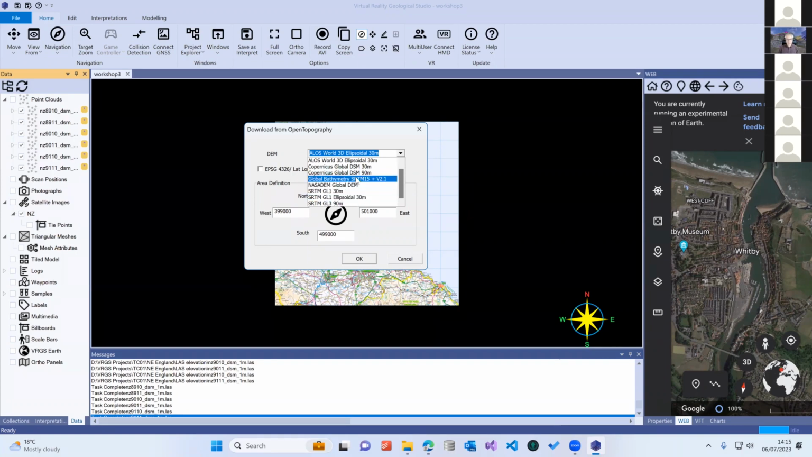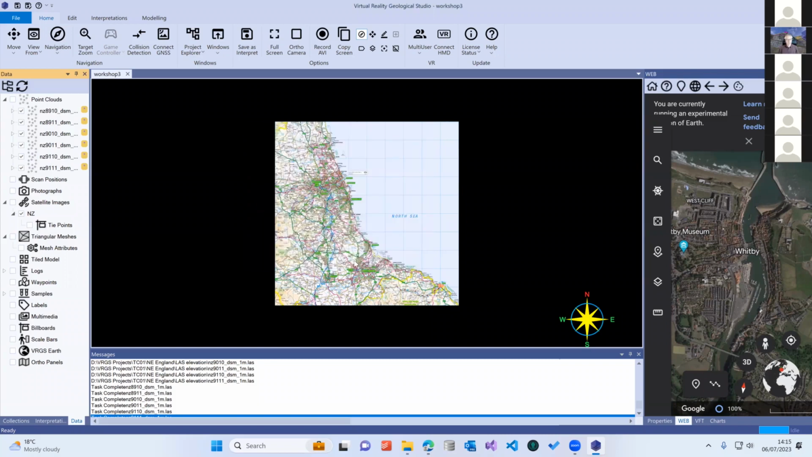I'm just going to pull out the SRTM 90 meter, purely because we can bring in the higher resolution one, but for the purpose of this workshop, I'll bring the lower resolution one because they're quite big models and they take a while to download. But let's bring that. And we just have to wait a few seconds for it to bring the data down, and it will create a mesh for us.